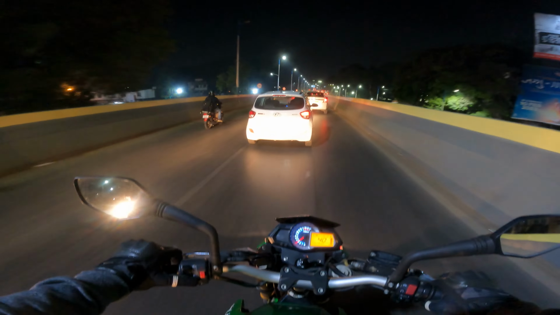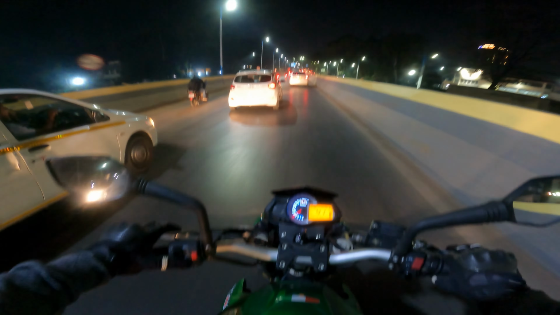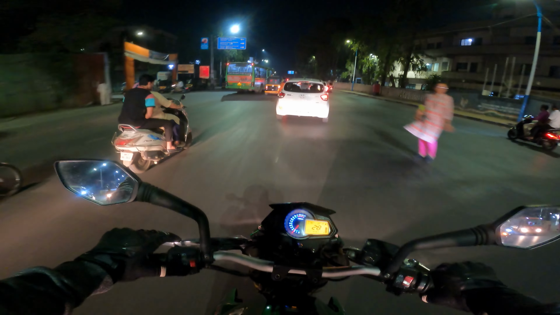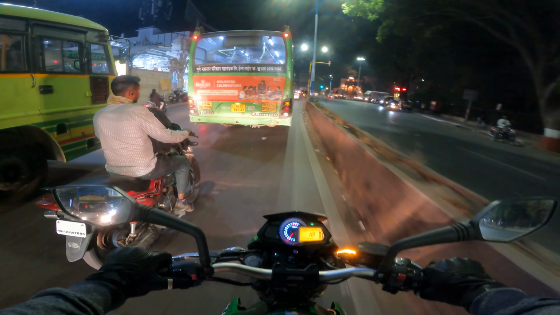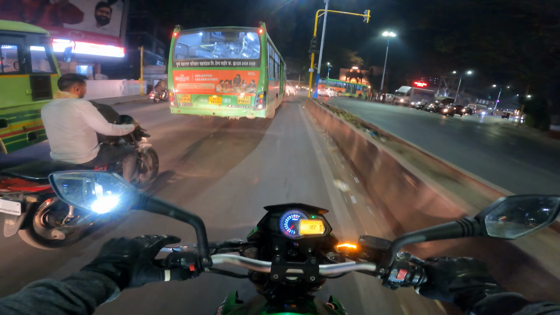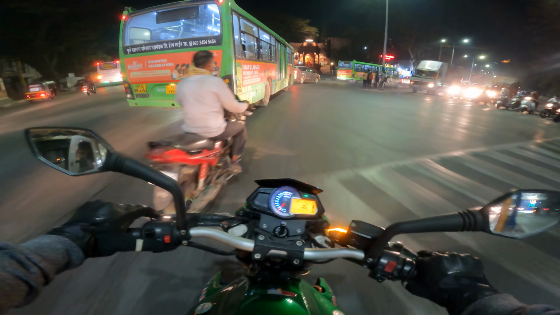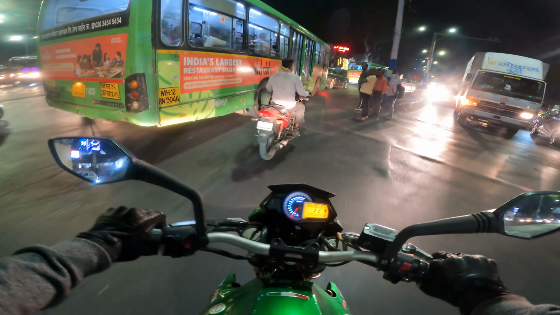If you want to get from point A to point B without being noticed, this is not the bike to do it in. You're better off with a bulldozer or a tank, both of which will cause less attention than the noise this is making. If you leave the sound out of the equation, this is actually quite a chill bike. Traffic, it's alright. I mean, the sound is making me very conspicuous, and while I like the exhaust sound, I wouldn't want to live with it on a day-to-day basis. And I think on a long ride it would make me a bit mad.